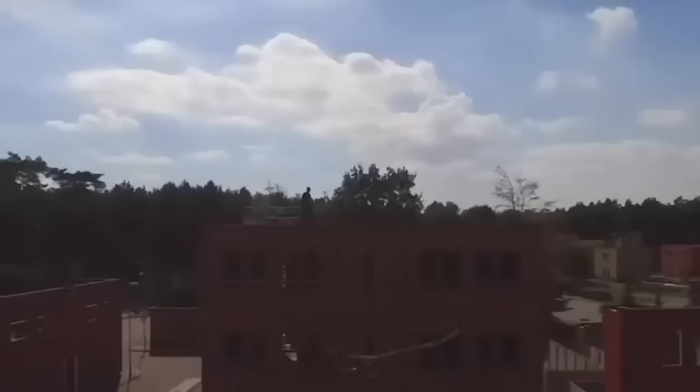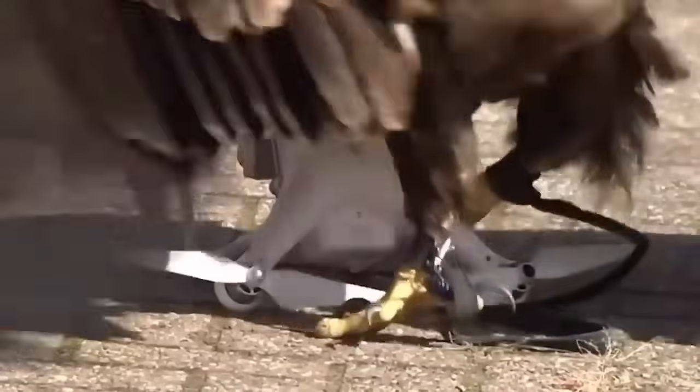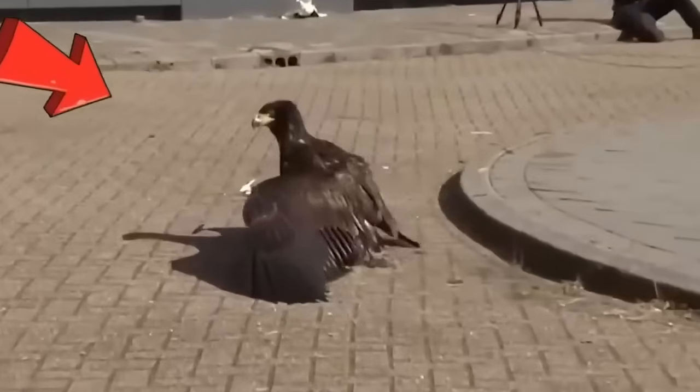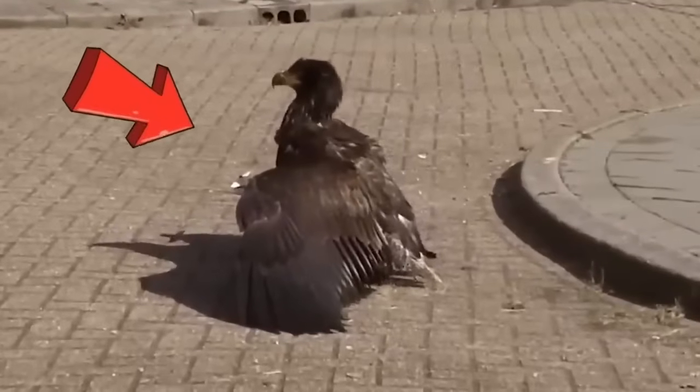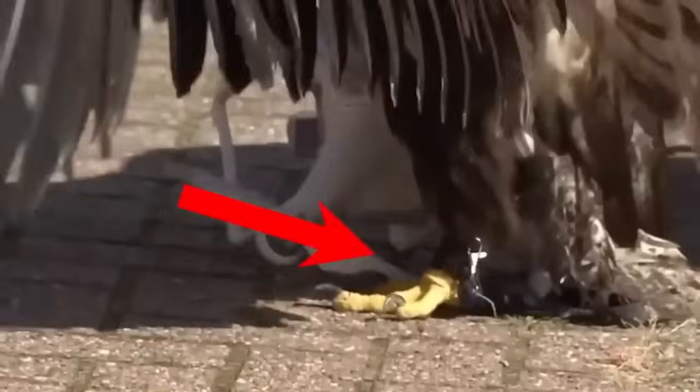away. The Netherlands' Dutch National Police spearheaded this bio-inspired solution in 2016, curbing security risks from unauthorized drone flights. While the practice showcases the remarkable potential of blending nature's prowess with technology, challenges and criticisms arise. Conservationists express concerns about potential harm to the eagles, despite efforts to protect them.